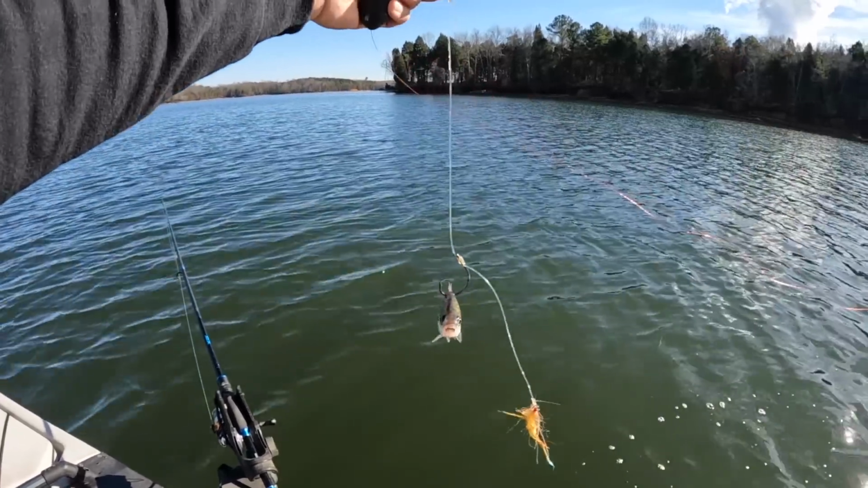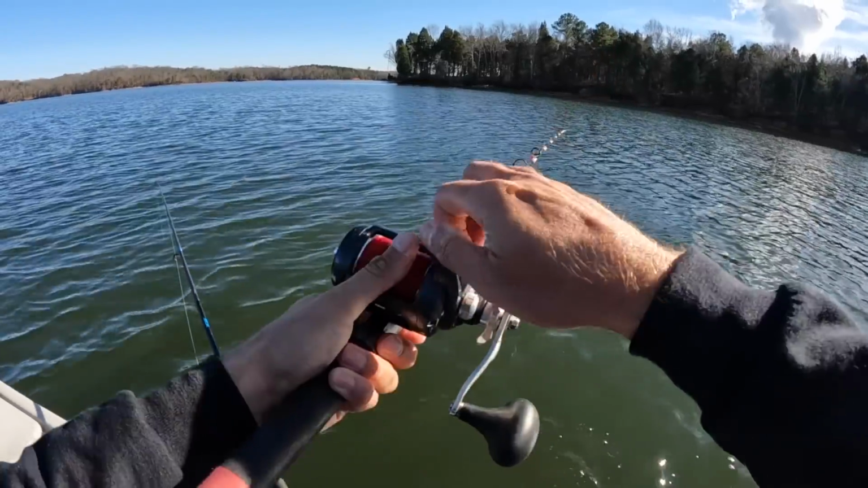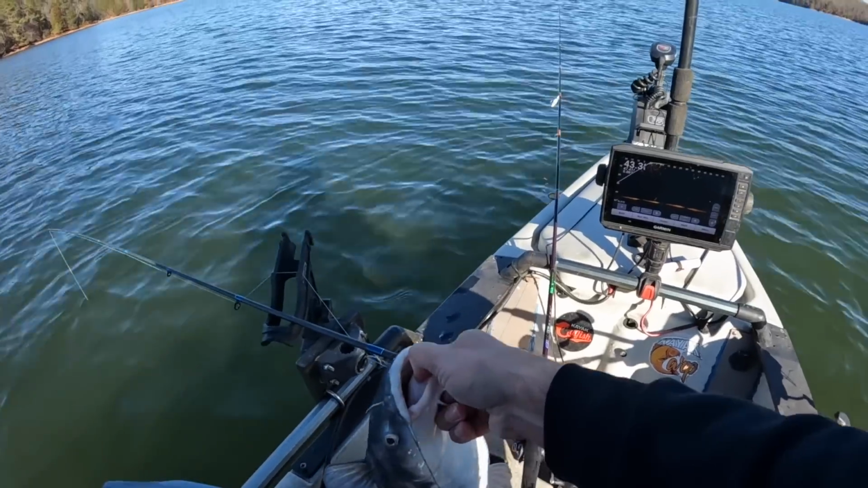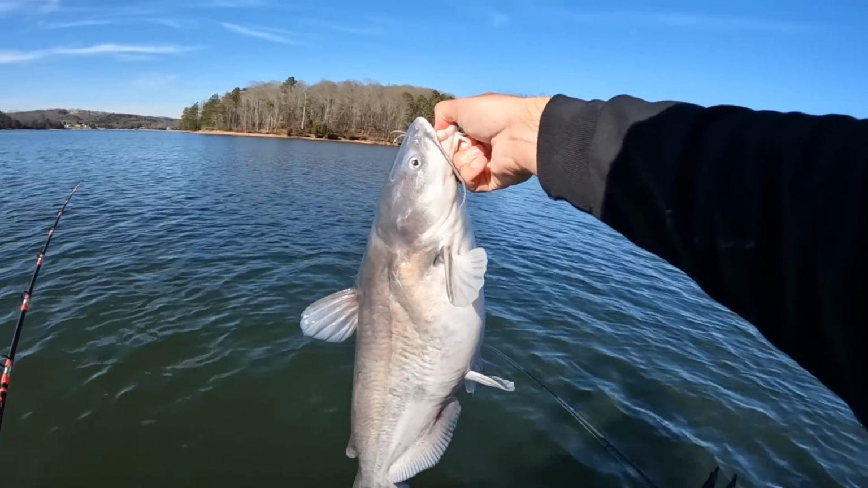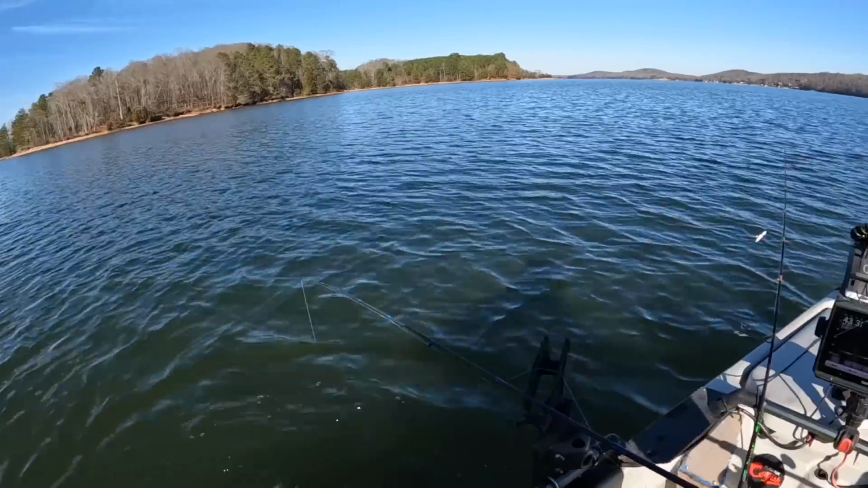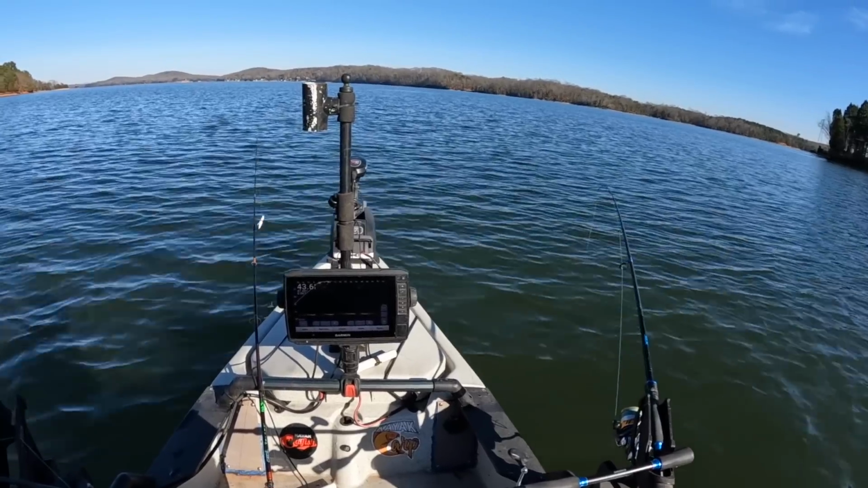Well, thankfully, our yellow bass is still on. He didn't knock him off. He didn't kill him. So let's send him back down, and then we'll get our other one over here. He got that deep enough that I don't want to risk pulling it out and killing him, and he should be okay. I've caught a lot of fish with hooks in them. Hate to do that. Hate for that to happen.